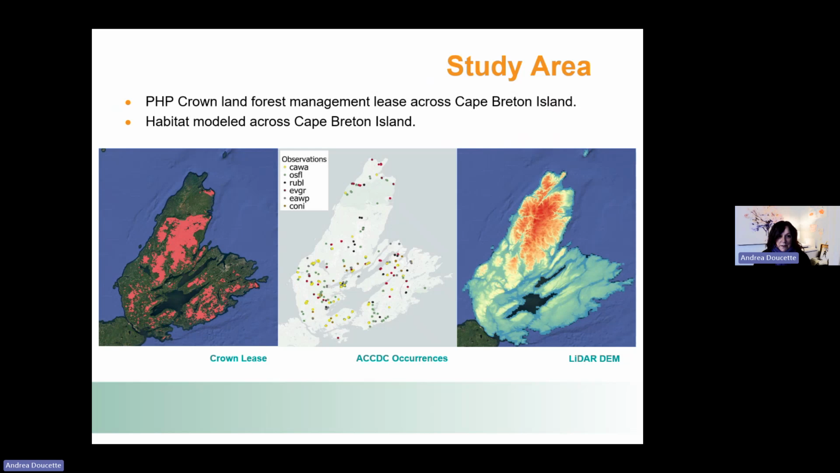Just quickly, here's the study area for the project. Port Hawkesbury Paper does have a Crown lease agreement with the province, and so on the left side in Cape Breton, those pink areas represent the Crown lands that we manage in Cape Breton. There's also Crown lands that we manage in Antigonish, Guysborough, and Pictou County, but we did not include those areas in this project just because the data load would have been too much. So we just wanted to focus on Cape Breton for this study.